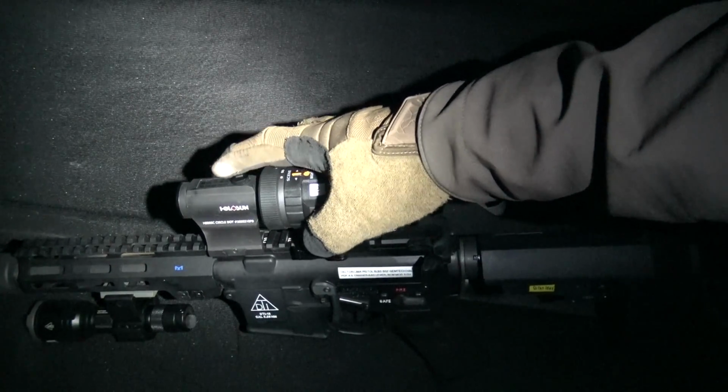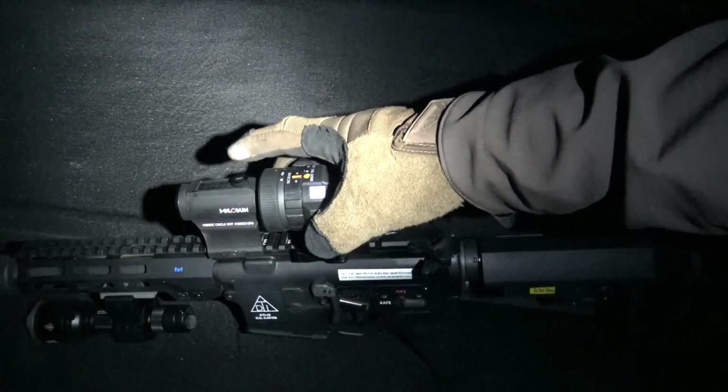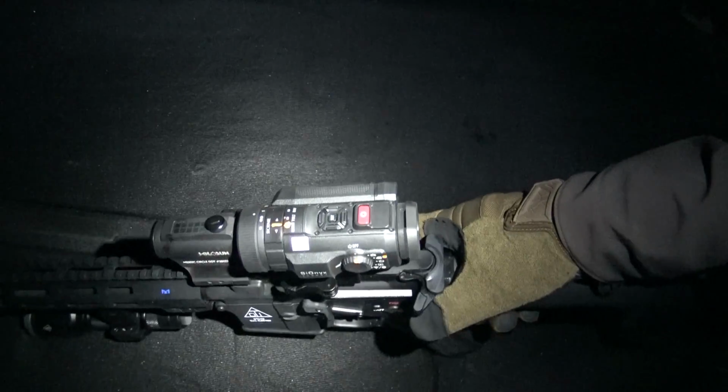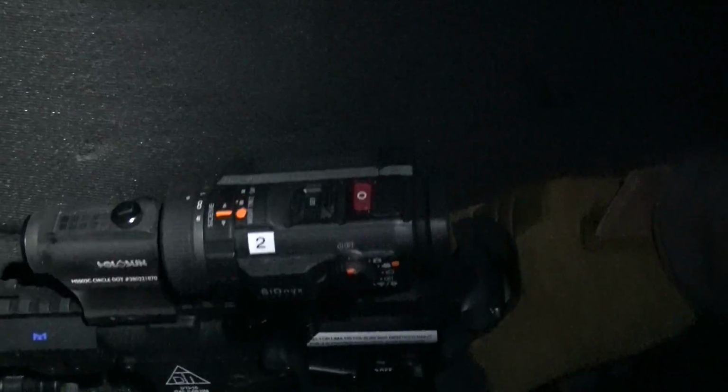These are still my favorite red dot reflex sights in the world, the Holosun 503C. Amazing. Now, here's what you do need to know about this. Let me zoom in just a little bit. I guess it's a tailgate review.